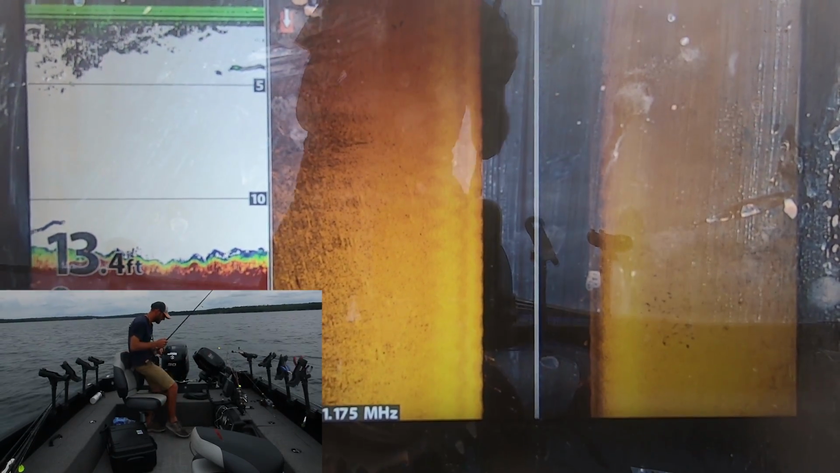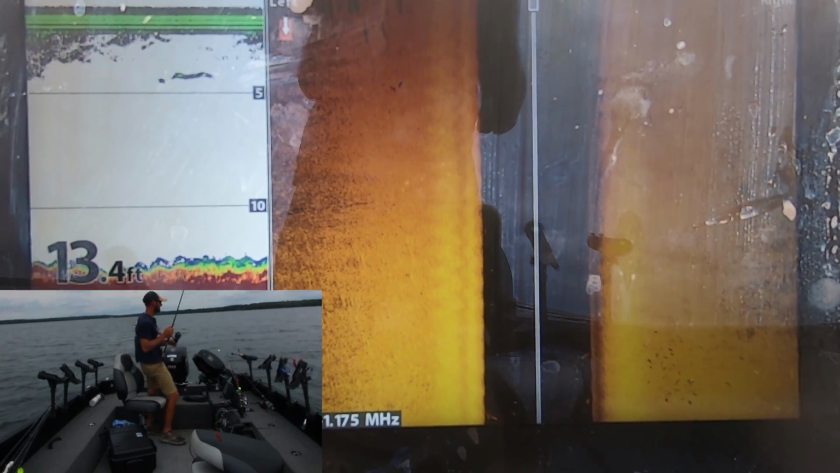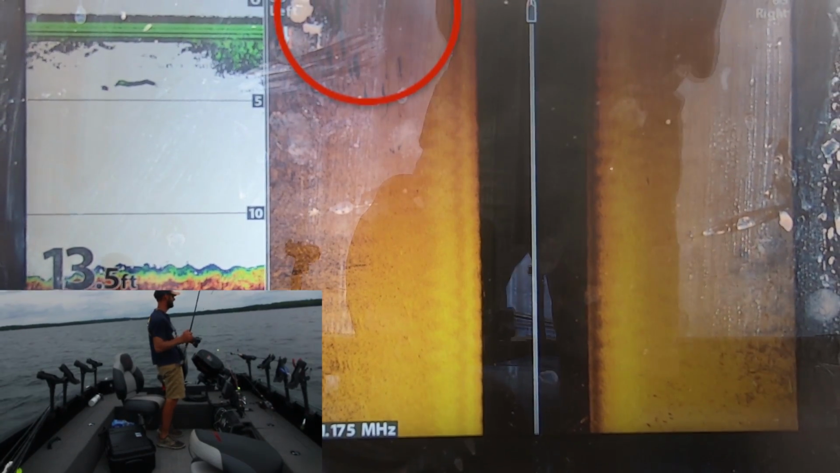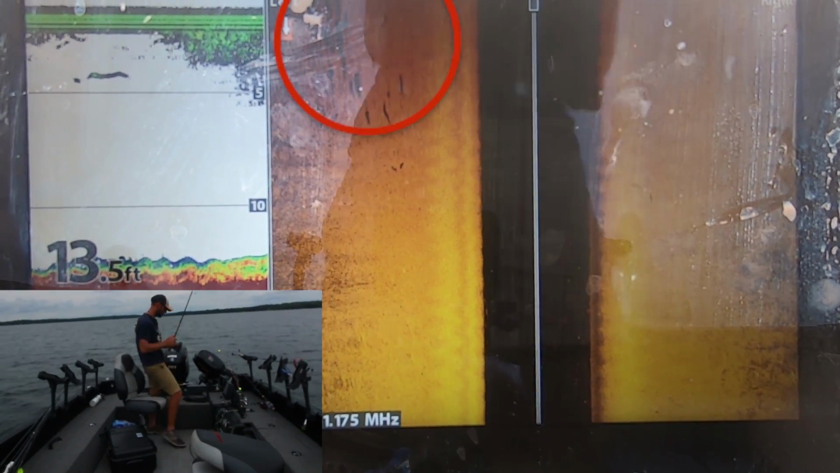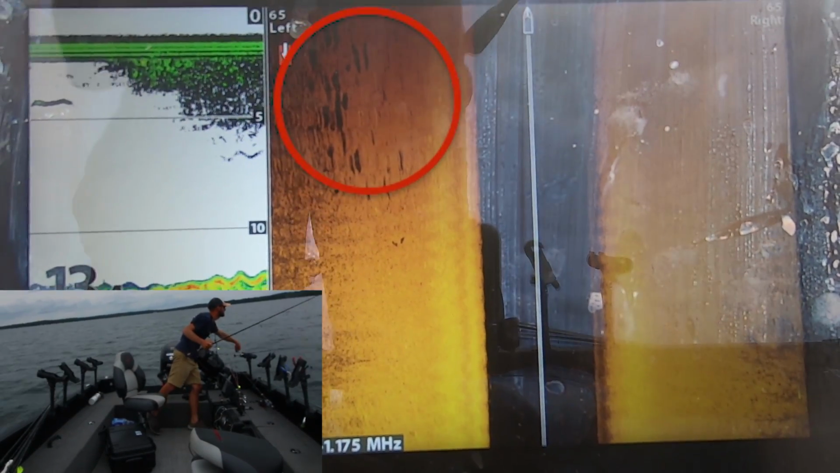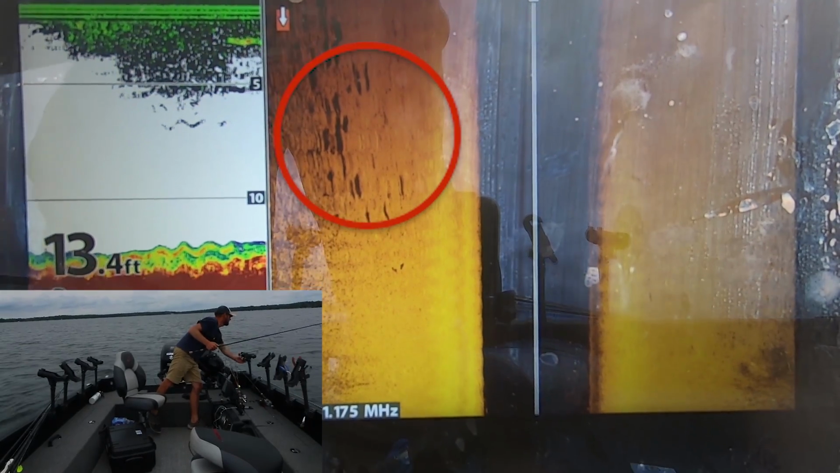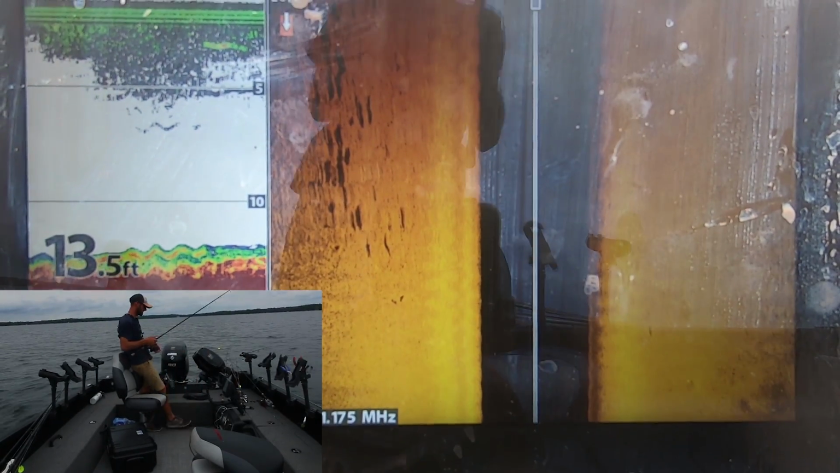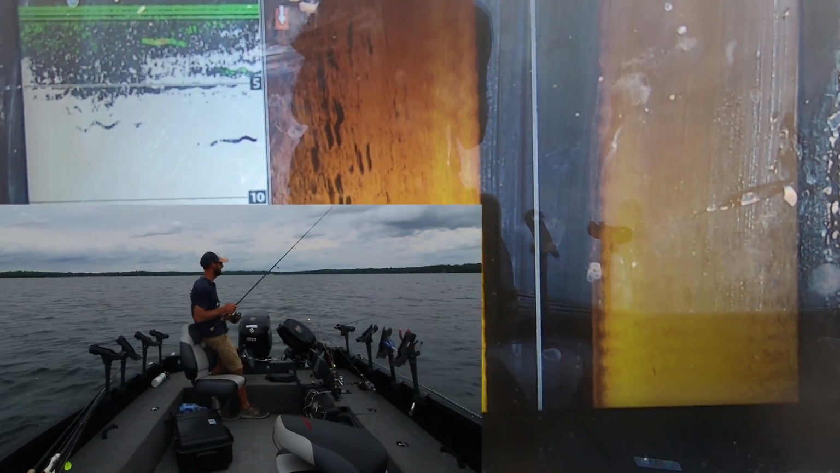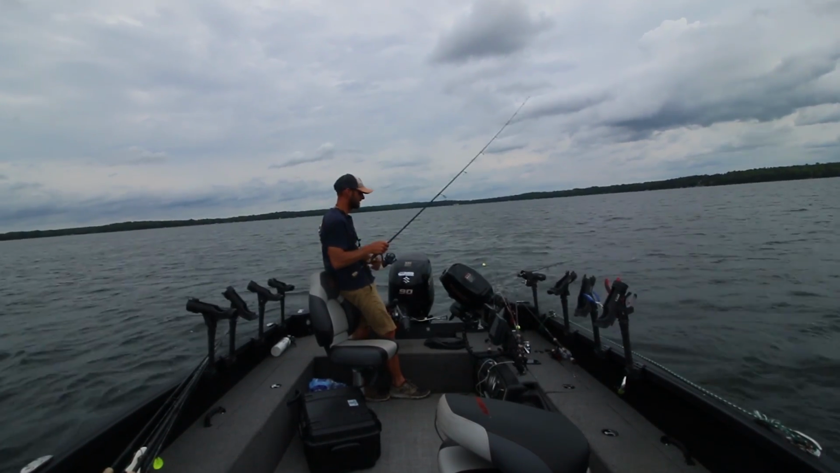So they're around my bobber, I should start seeing them. Okay, I'm still seeing them on side imaging, that's good. A bunch of them there. I gotta pull this bobber in a little ways. Maybe not very far out, like right there. Whatever they are, there's a lot of them right there.